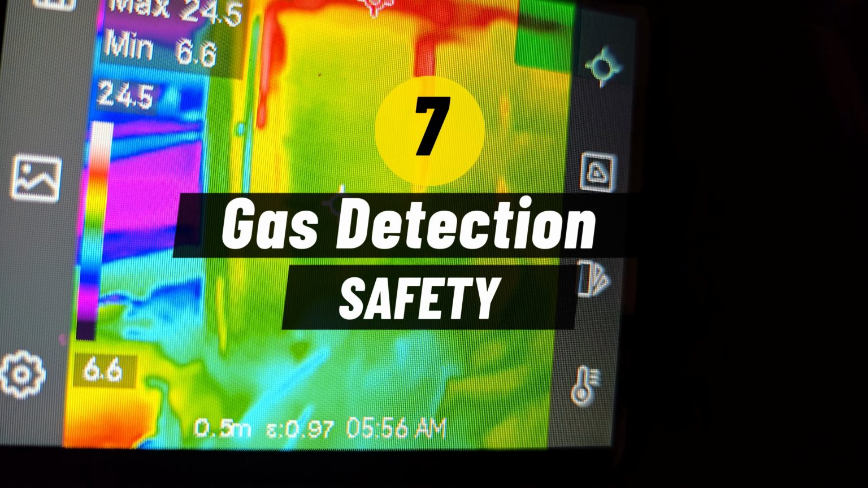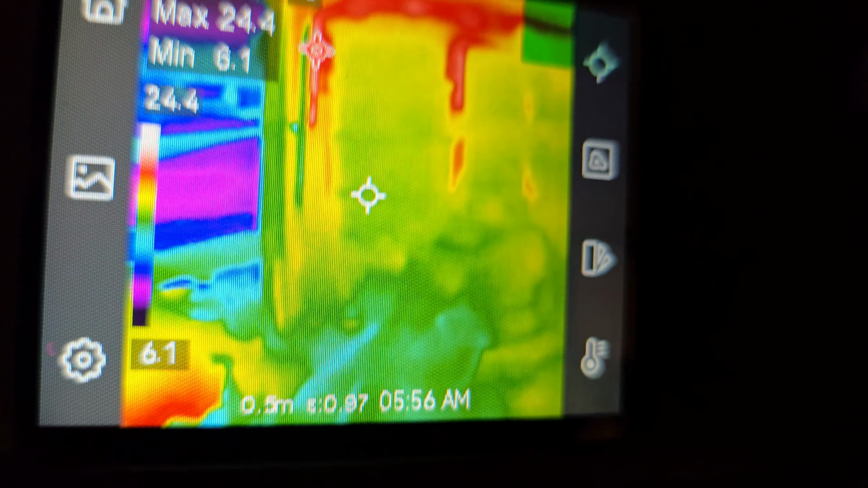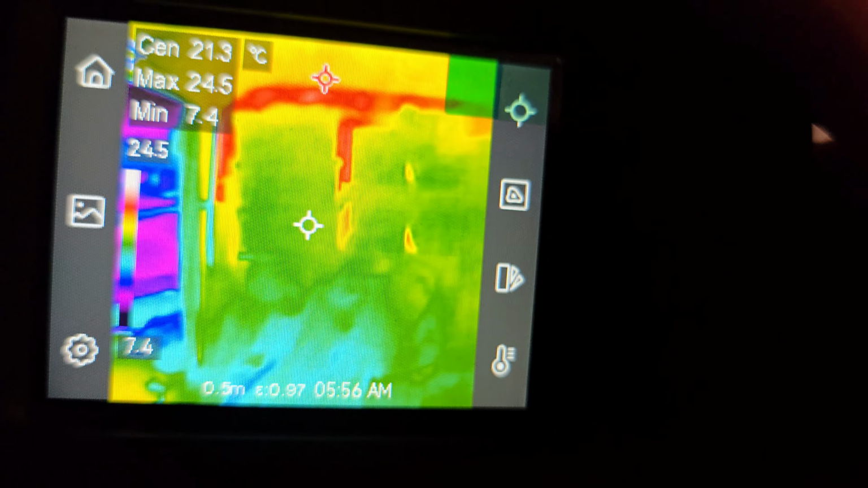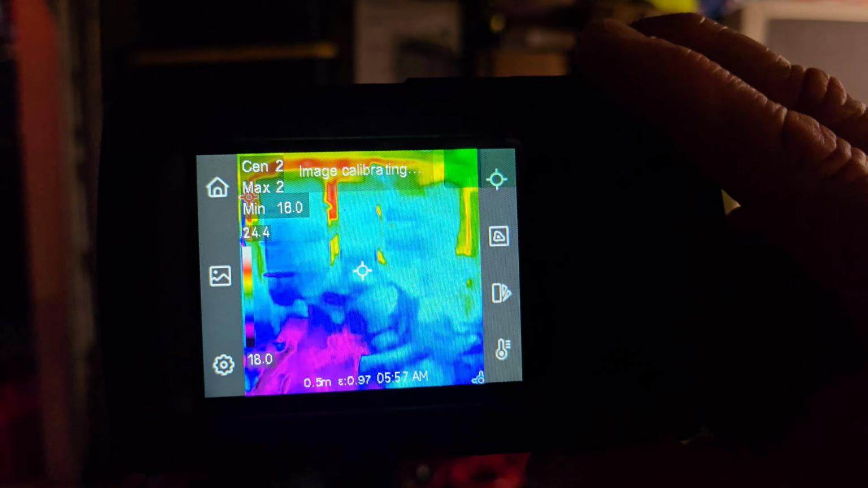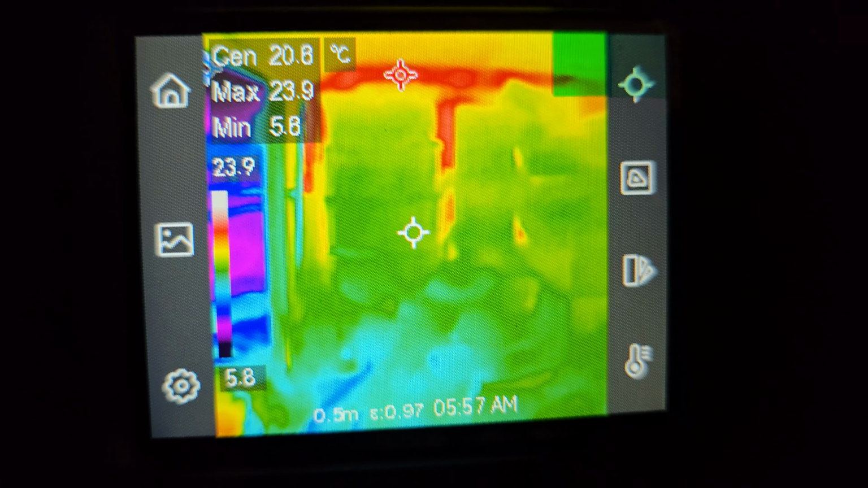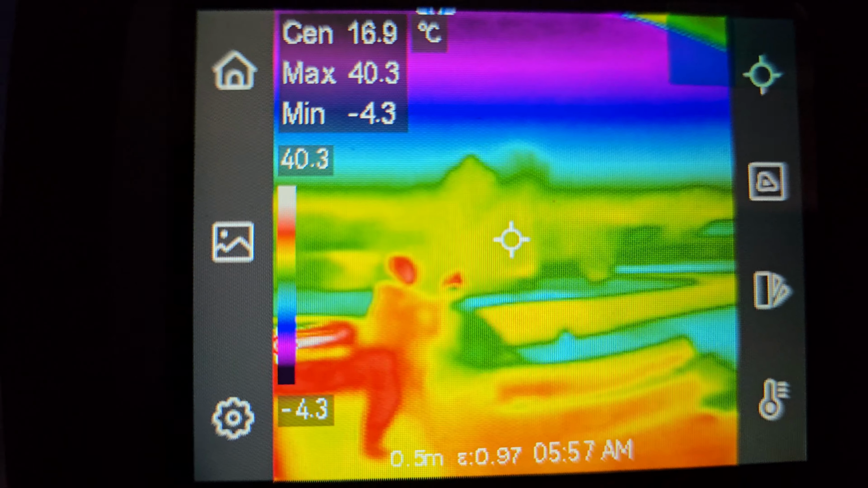How about gas detection and leaks? Did you know that industries use infrared imaging to detect leaks? If they use an IR camera pointed at a surface having a gas leak, it'll show the temperature difference at the point of the leak caused by the pressure variance. So they'll see multiple different fluctuations.